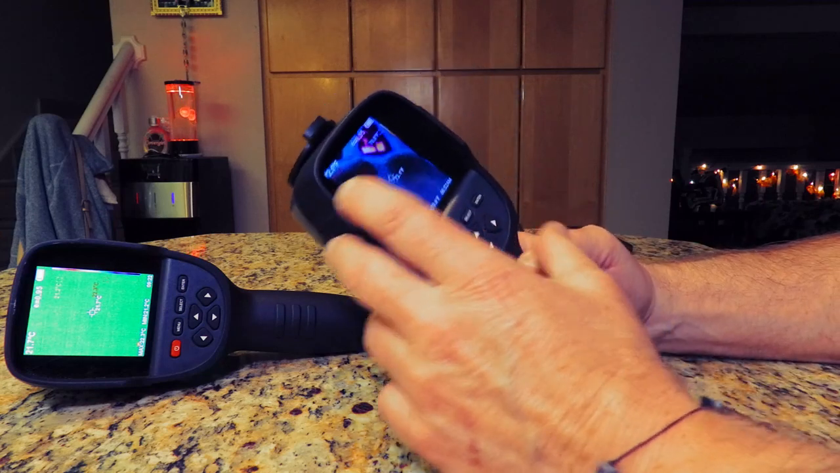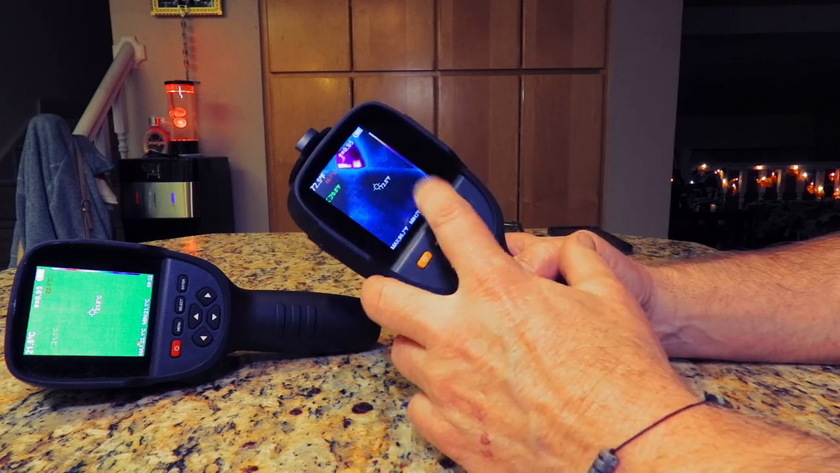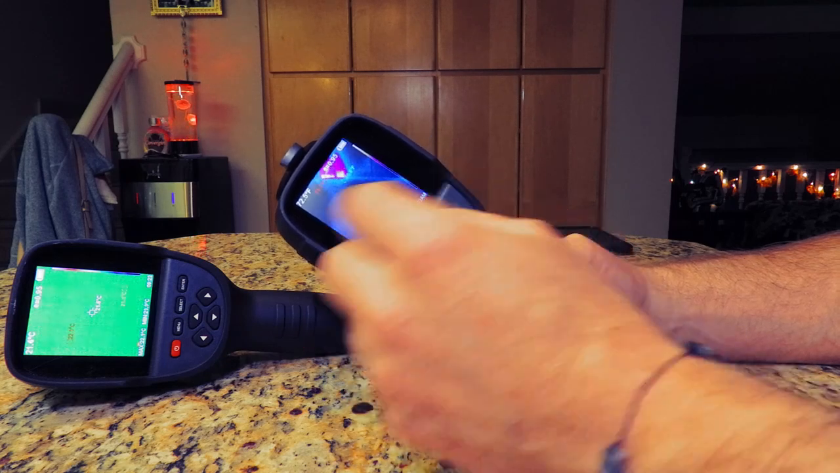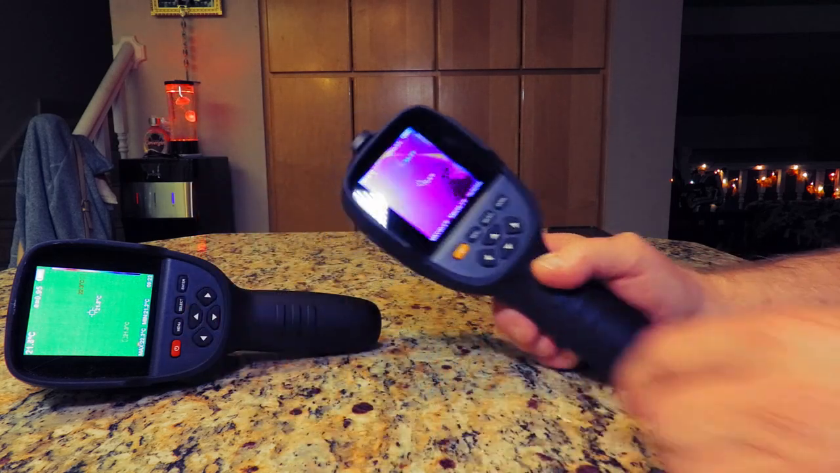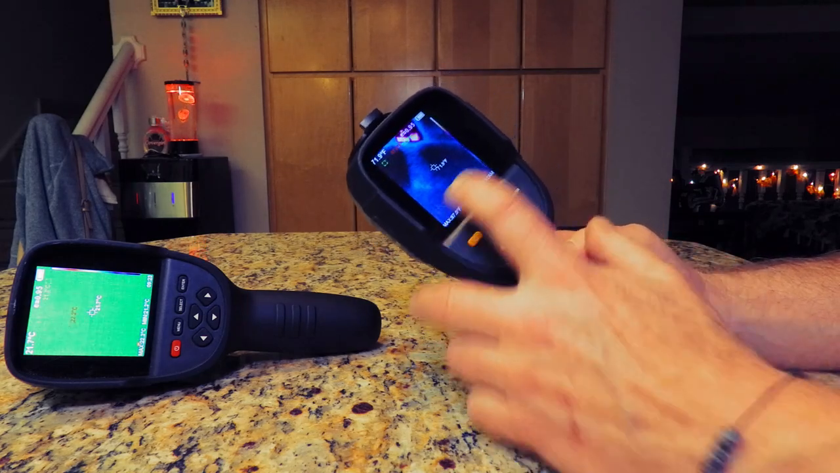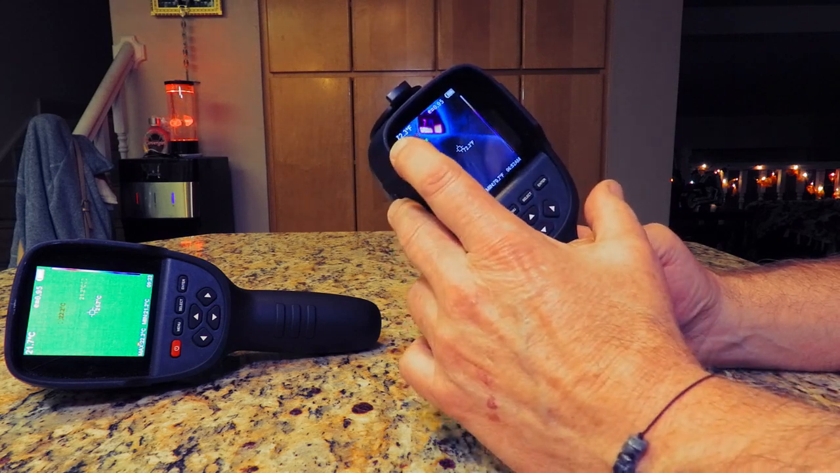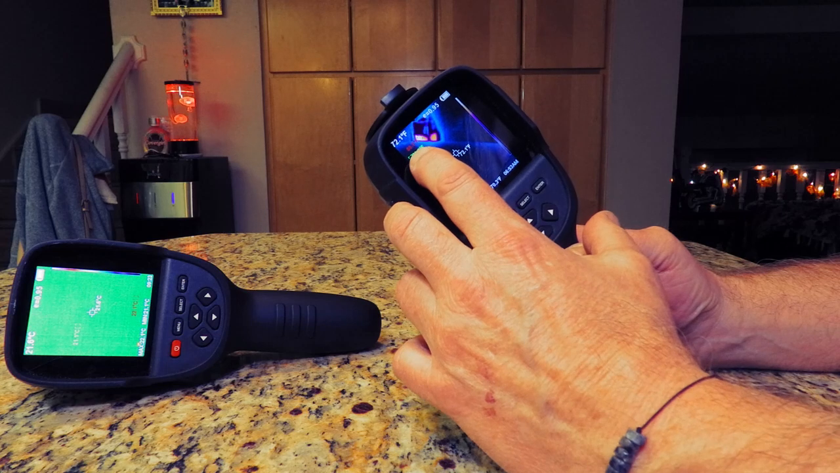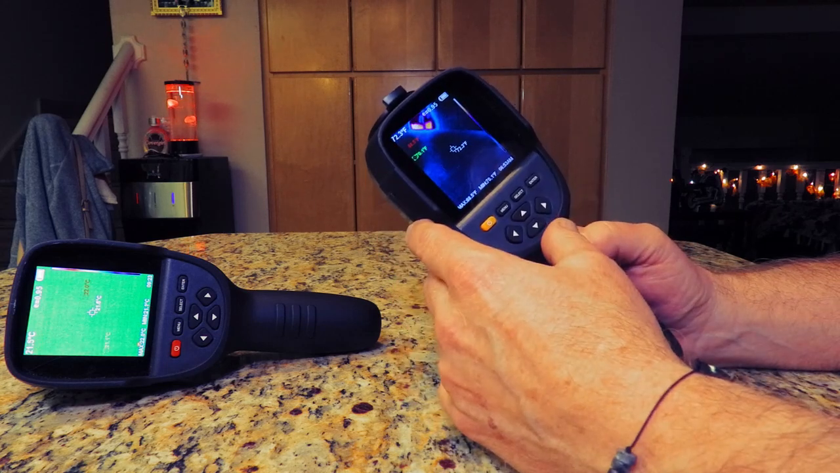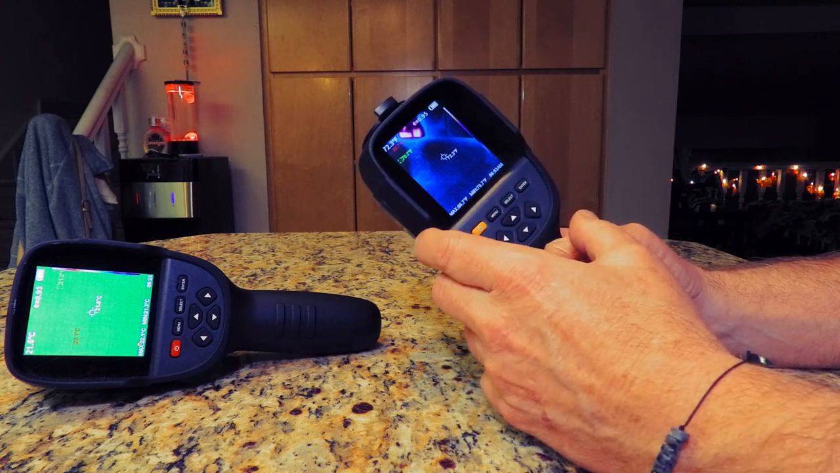Pretty much. All right. And like most thermals, you can do different spectrums. You could have it read in black and white, or you can choose colors. The colors don't represent real colors, of course. It's just to denote different temperatures. It tells you what the temperature is in the center of the field. It points out the coldest spot in the field, that's the green, and the hottest spot in the field in red. And then if we set the time, we'd have the correct time in there.